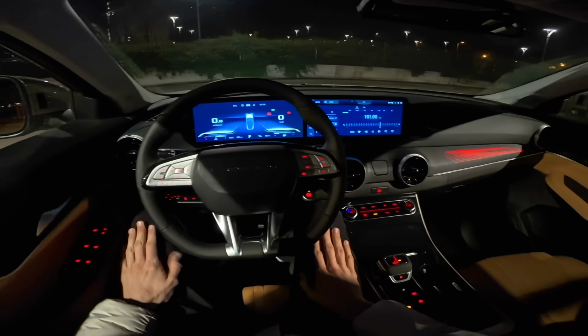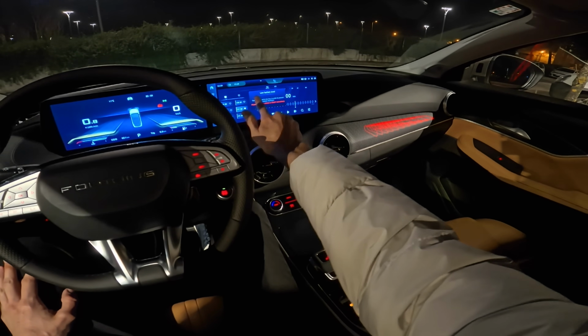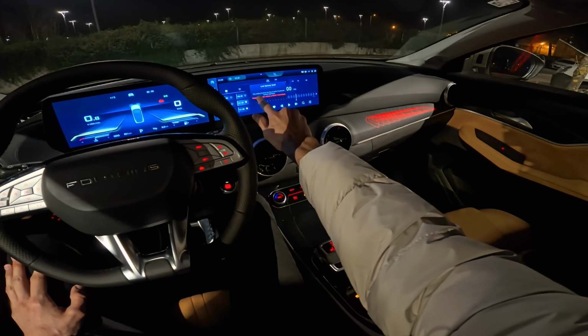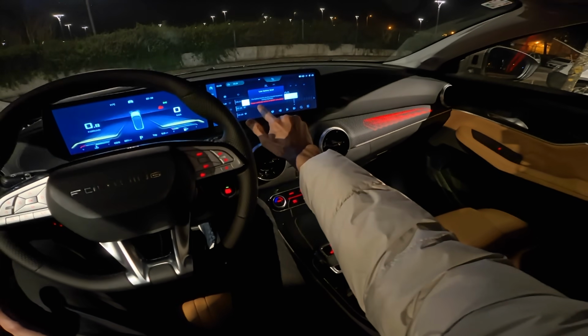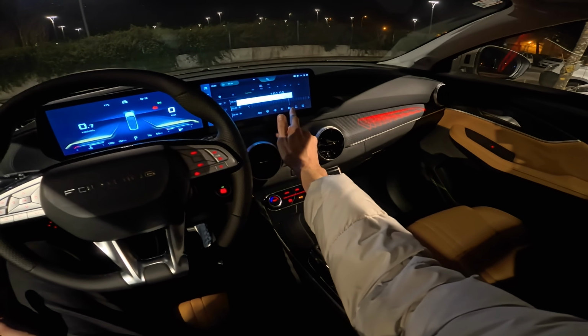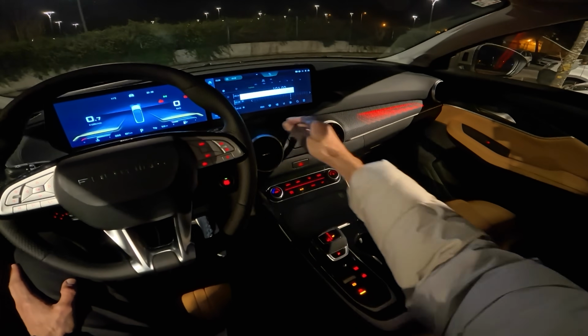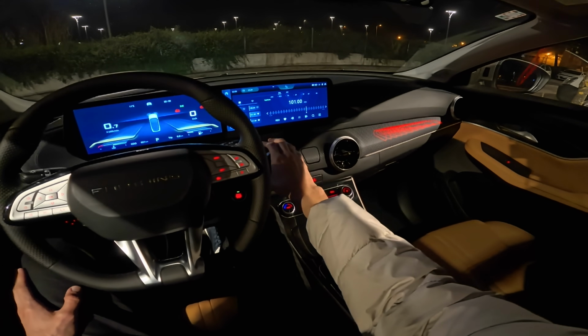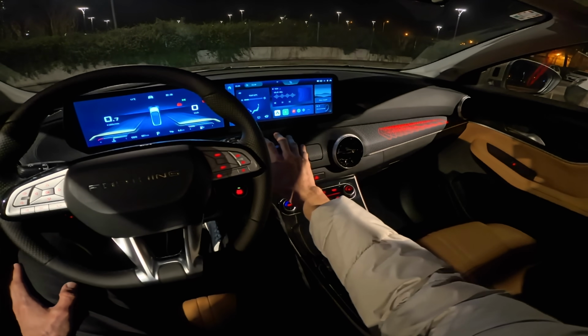I've reset the trip computer and we're going to see the fuel. Now you always get this message. It says the battery is too low. In order to prevent battery depletion, please switch on the vehicle. I'm not sure if this is a sort of bug because I've been running the car, so the battery should be fine. Now come to the home screen here.